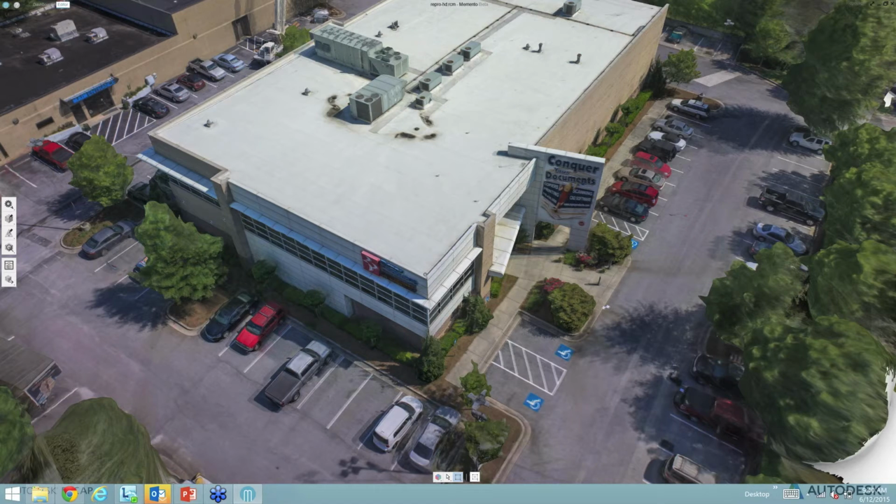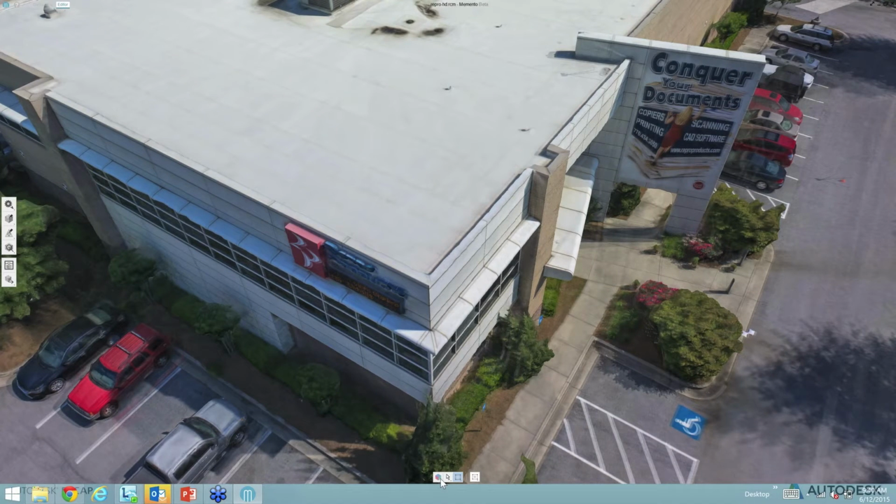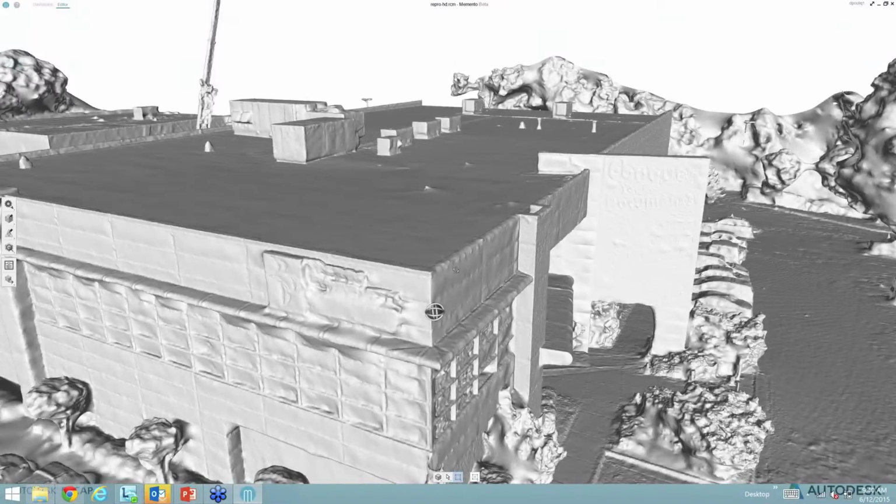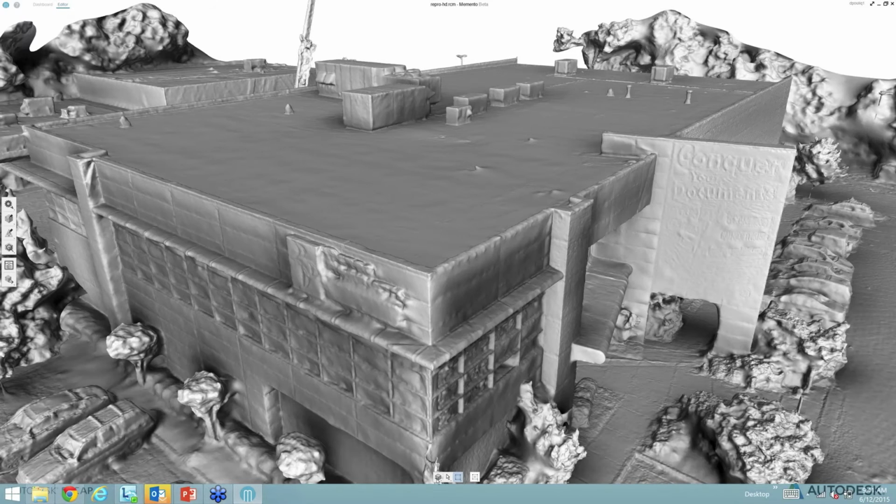If I get closer to the building and switch to surface mode, you will see that we have a very flat surface on the roof, which is really impressive given that the roof is pretty uniform. Let me show you the edges with the wireframe mode, and get closer to this angle.